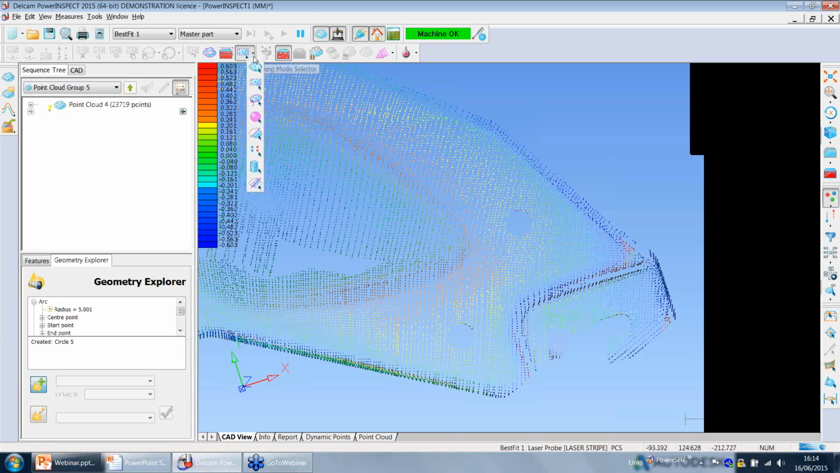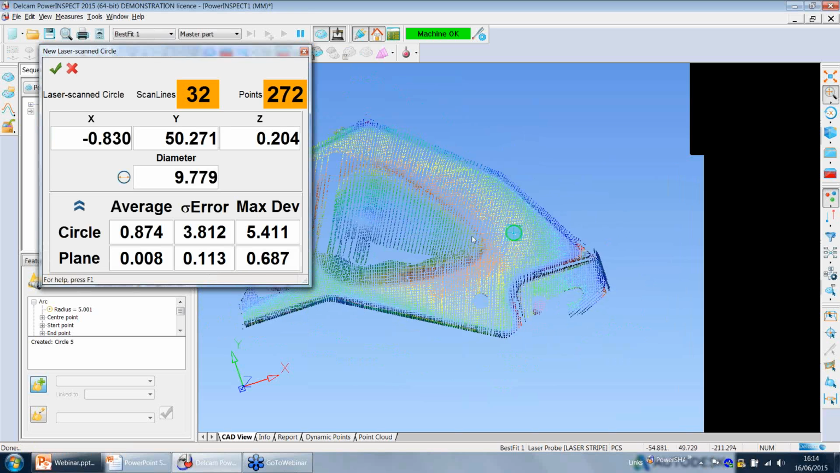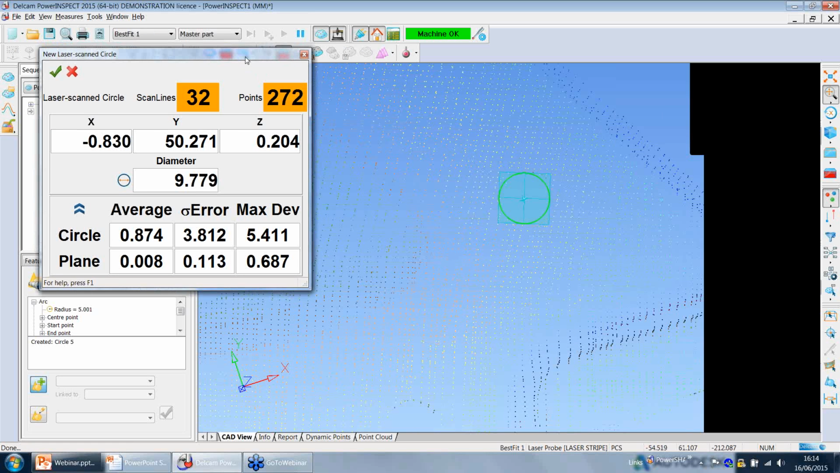It's really easy. Just again, in the rectangle picking mode, we just select the point around the circle, and then click on paste spatial, and you can see how PowerINSPECT fits a circle considering the points that we select by the rectangle picking mode.